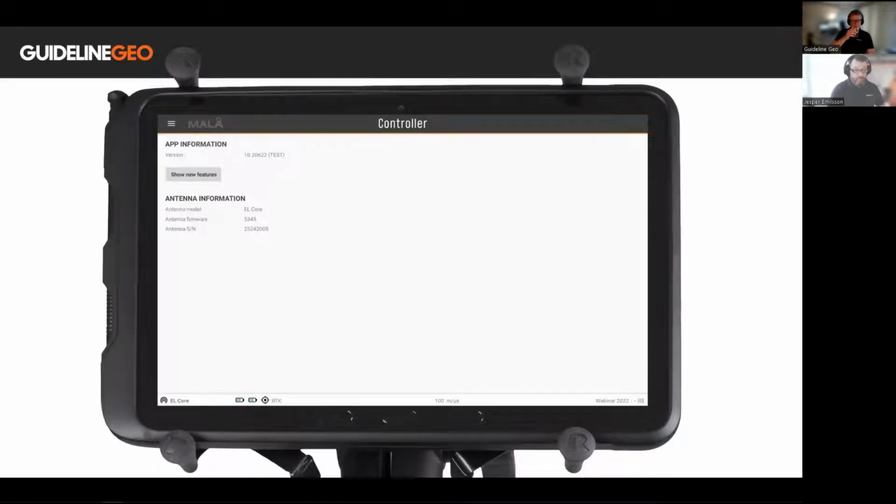This is important app information that tells you what version of the app you're using. In this case, you can see that it's 10.206.22 test. It's not an officially released version of the software. It's the test version that we are using right now to make sure everything works before release. Yeah, it works well. You can also look at new features if there are any, and it's basically the same as what you were presented with initially when you saw the slideshow. The antenna information, antenna firmware, and serial number are important information if you look for support.